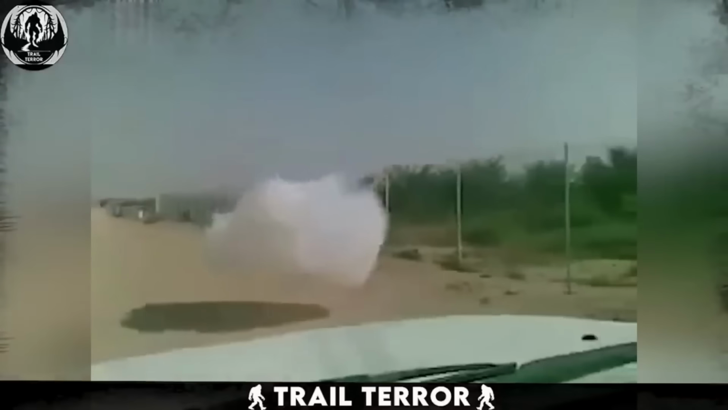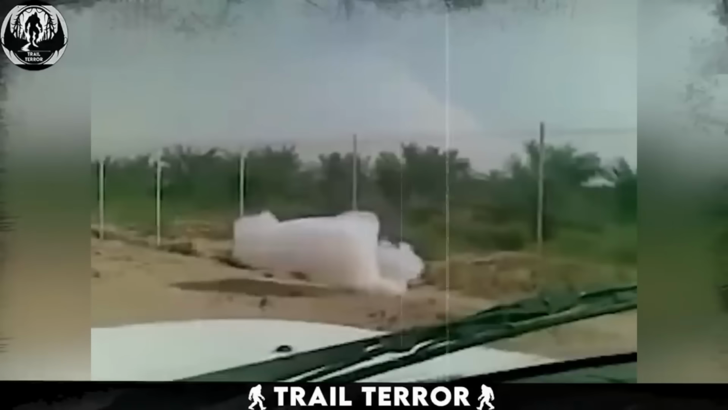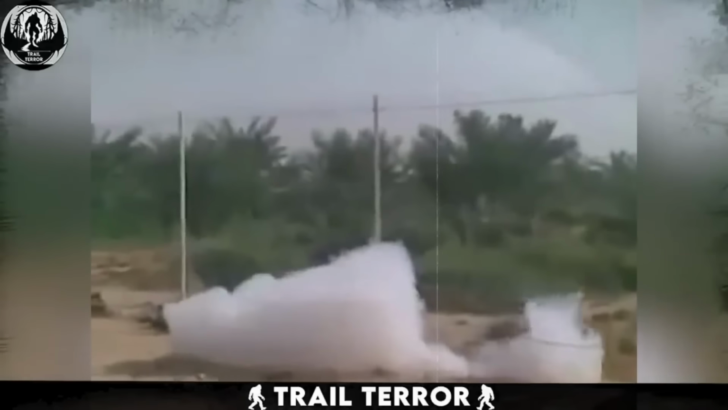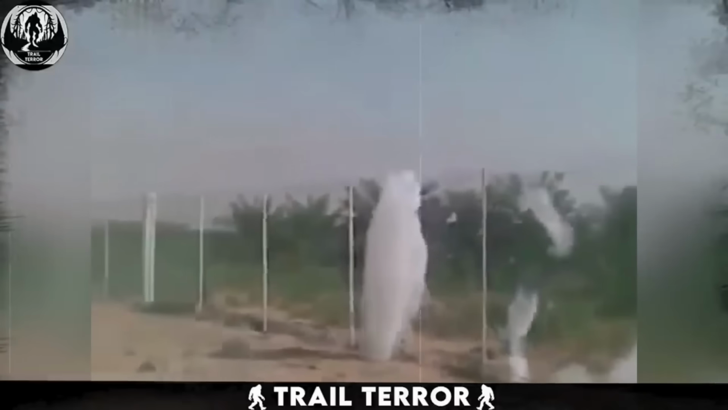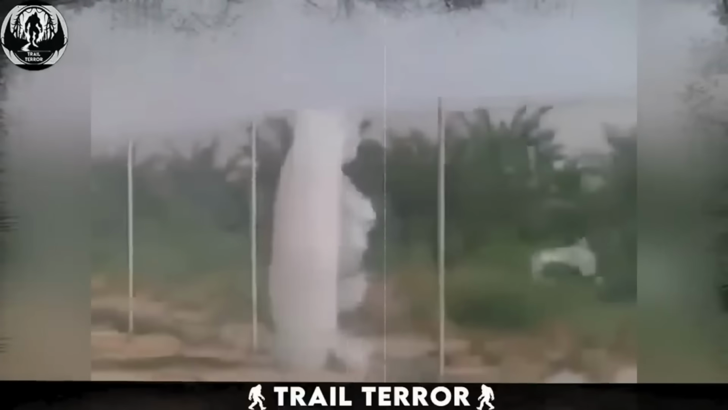Here, the cloud demonstrates an even more bewildering capability. It divides into two distinct pieces. One smaller fragment effortlessly passes through the fence, followed by another piece that separates and also navigates past the barrier. The remaining portion of the cloud attempts to follow, but is unable to make it past the fence, instead moving rapidly along it, as if searching for a way through.